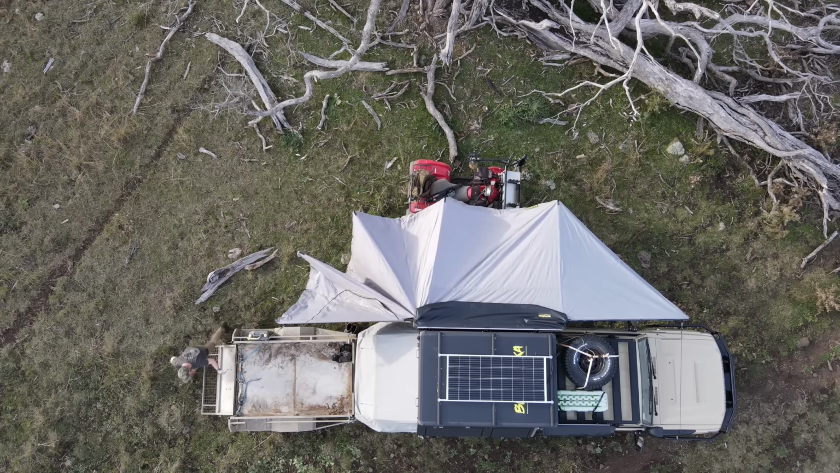I'm literally 6 metres from those oats, and I've got a big fence line that runs up there about 400 metres to my right. Dry creek line next to that. Let's see if it pulls anything in.